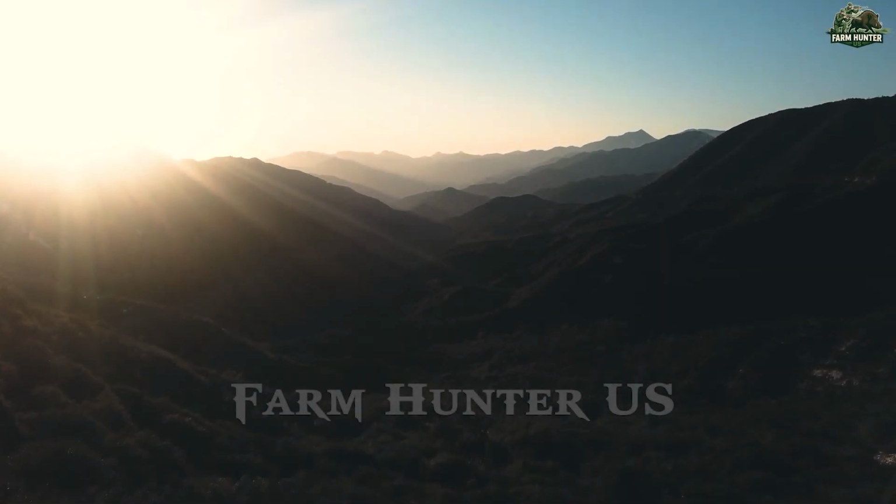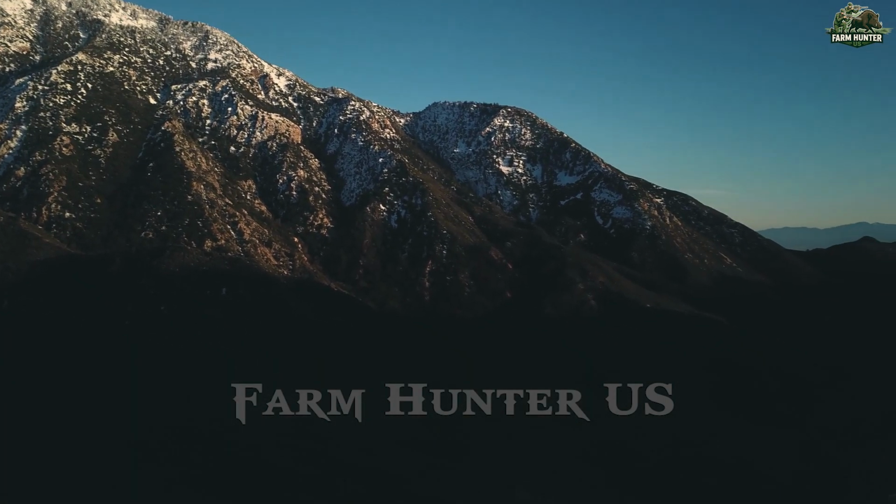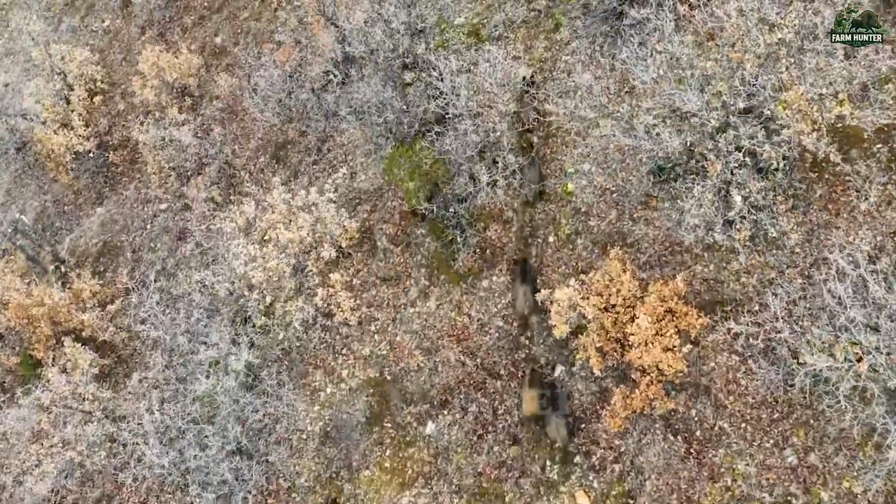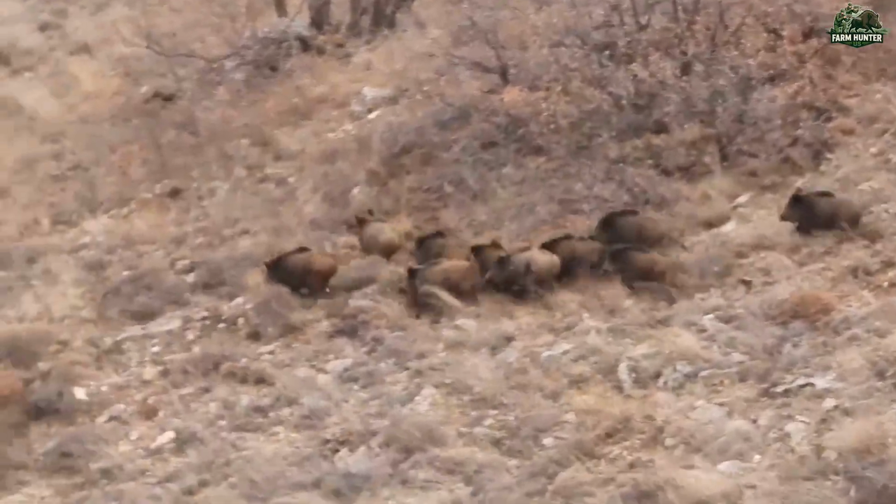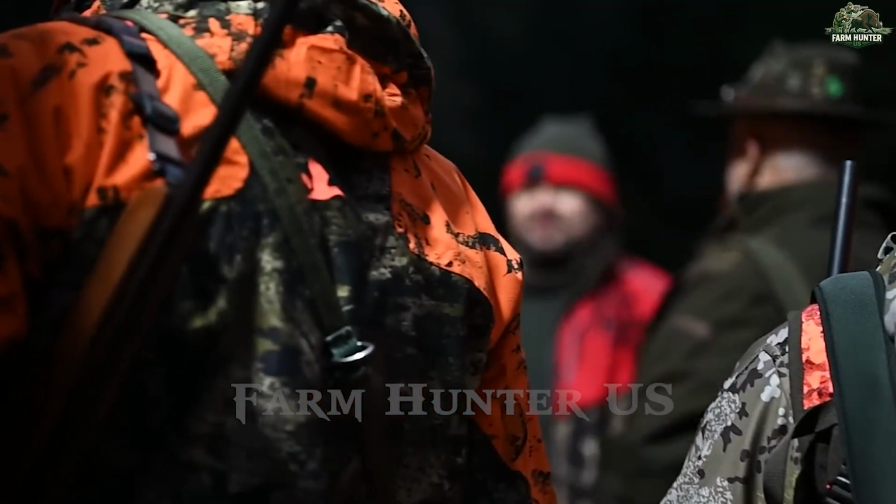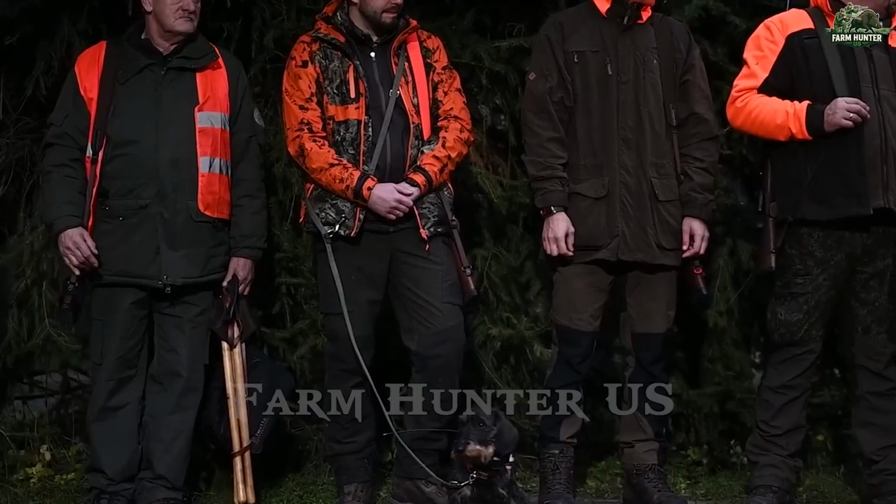With the rugged mountains of California rising before me, the battle against wild boars unfolds in ways few can imagine. I, William, often called the Lord of Wild Boar Hunting, have faced off against countless herds, confronting millions of these relentless invaders over my hunting career. Each hunt demands not only skill and precision, but also deep respect for nature's unpredictability.